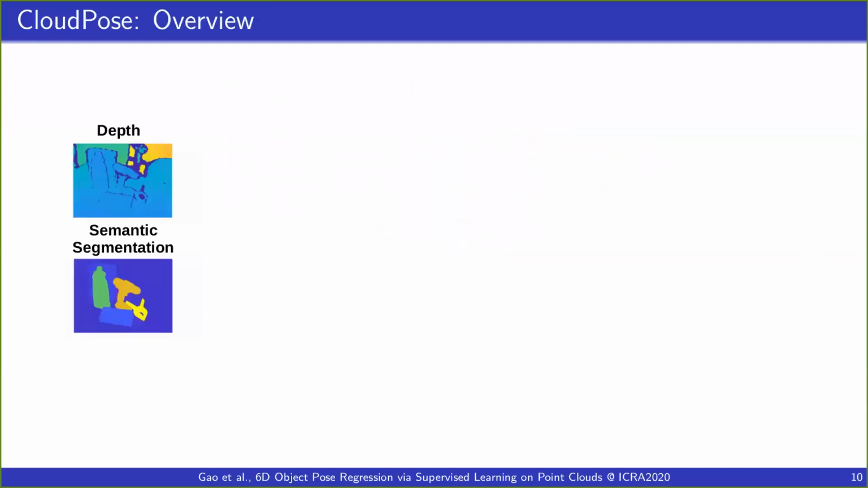By studying those questions, we propose a framework called CloudPose. We start with two input images, a depth image and its corresponding semantic segmentation. A point cloud segment can be obtained as well as its object class label.